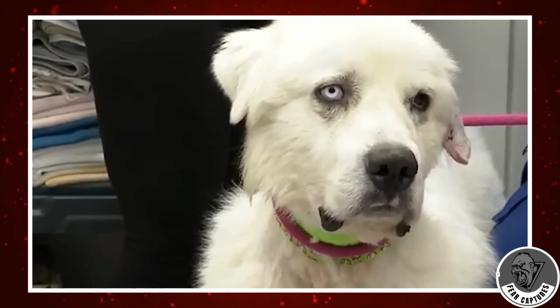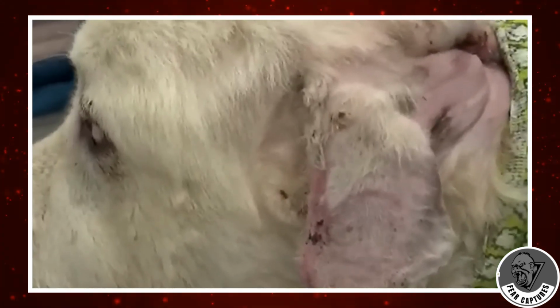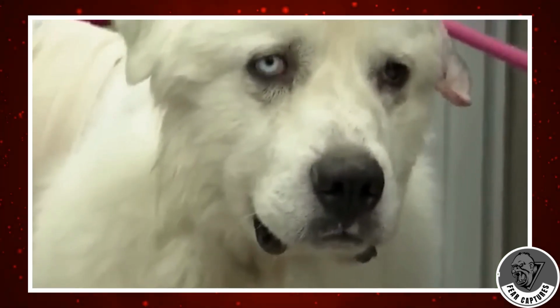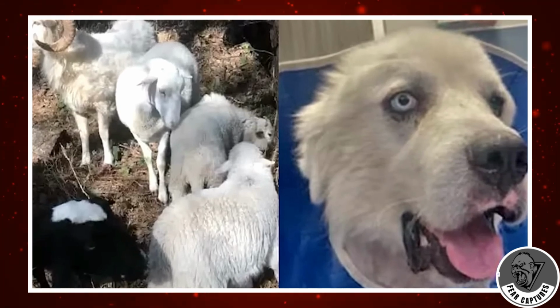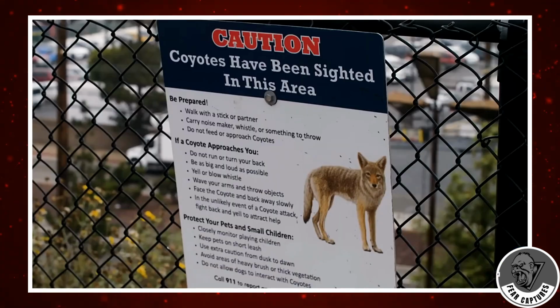2 days later, by the chicken coop, John saw a surprise. It was Casper. He looked beaten up, but alive. They cleaned him up, realizing he needed serious vet care, but Casper pulled through and recovered fully. He's one loyal and brave dog. A wildlife expert said this is rare. Dogs don't usually win against coyotes. Coyotes attacking pets has sadly become common in many areas of the U.S.